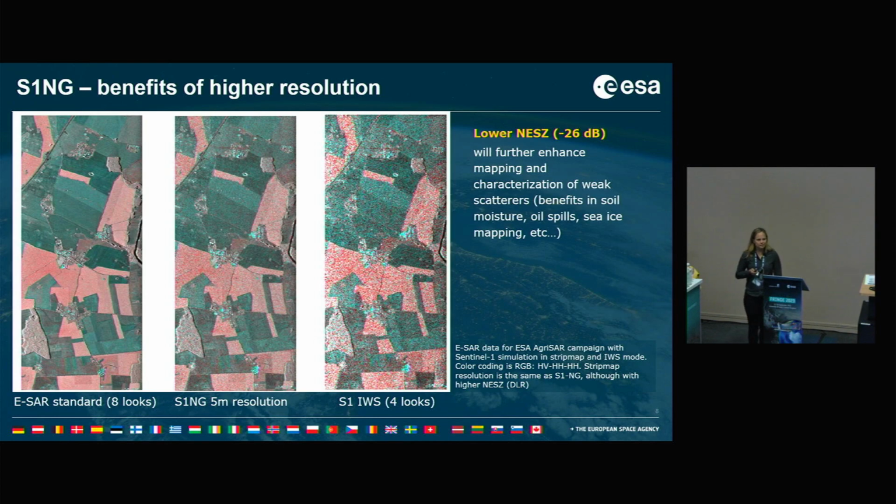Here, an overview of the high resolution. On the left, you see an image from an airborne campaign that was flown many years ago with a DLR system, generating high resolution images because it's airborne.